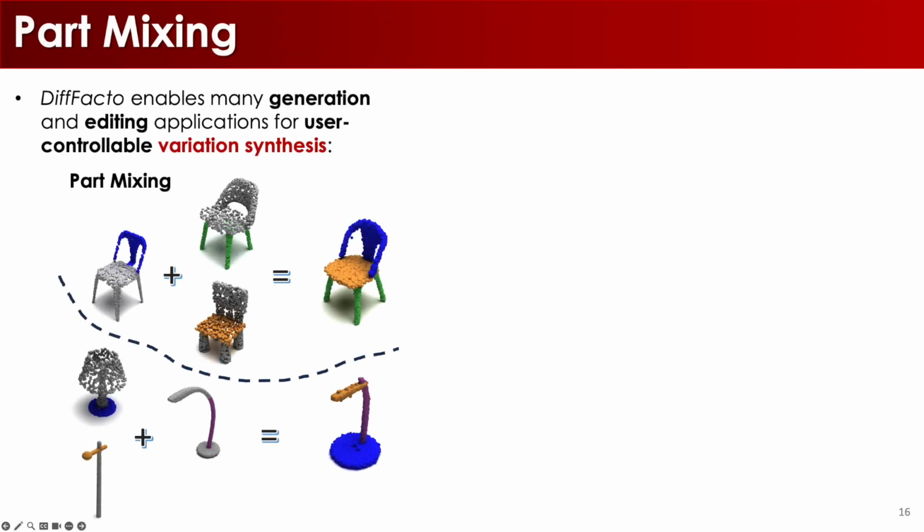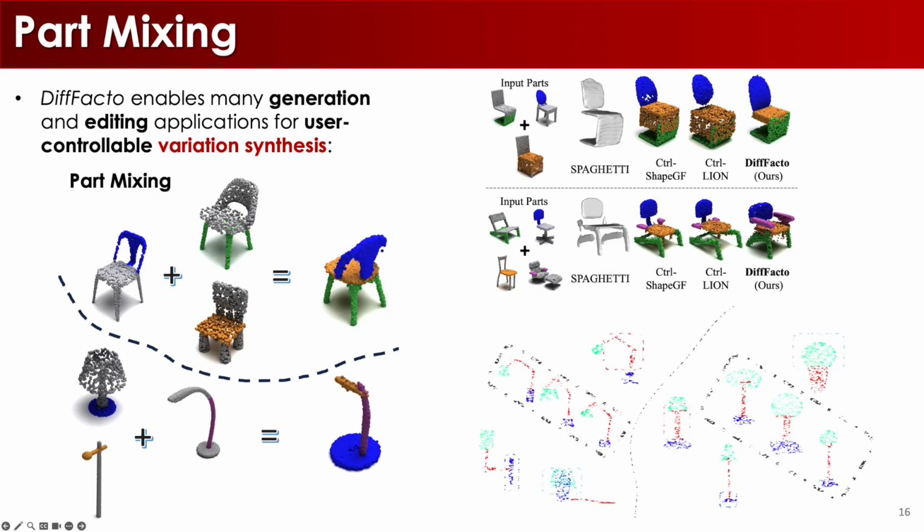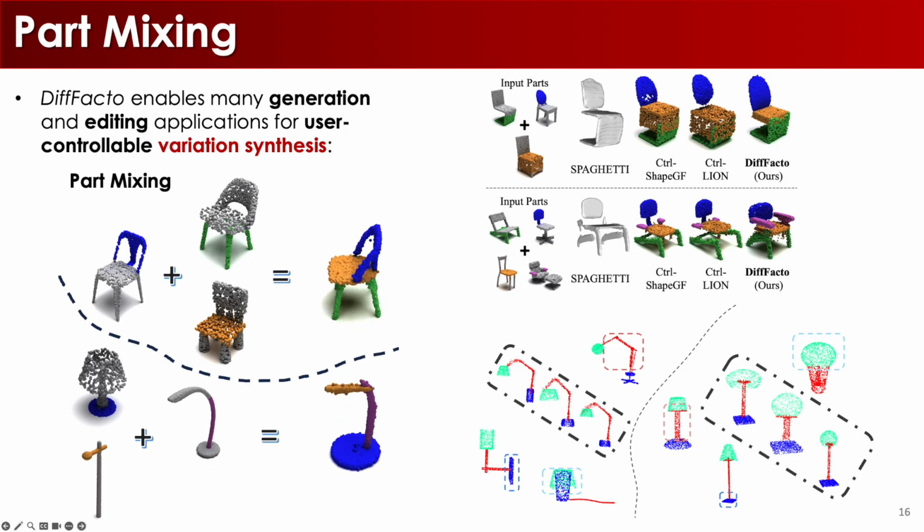By encoding parts from different shapes, DiffFacto is able to mix and match them together. We compare with the control-enabled baselines that do not disentangle part style and transformation. Because of size mismatches, the baselines fail to produce coherent shapes. Moreover, we can also produce size variations of the mixed shape from our transformation sampler.